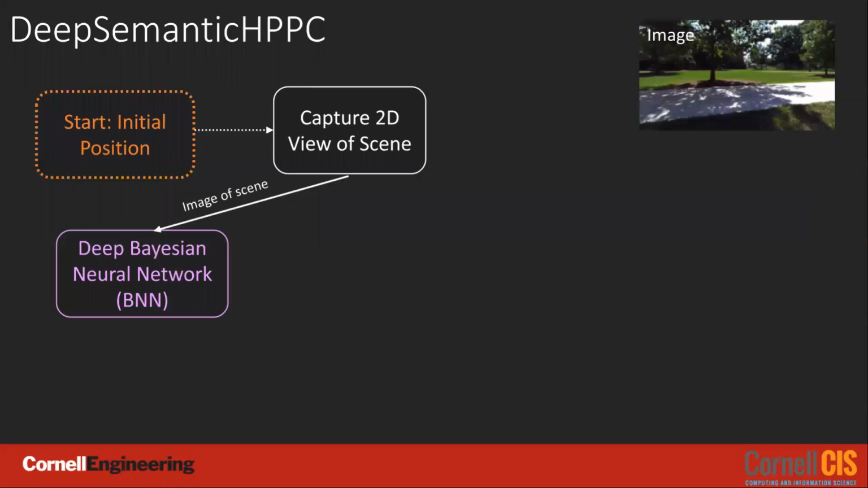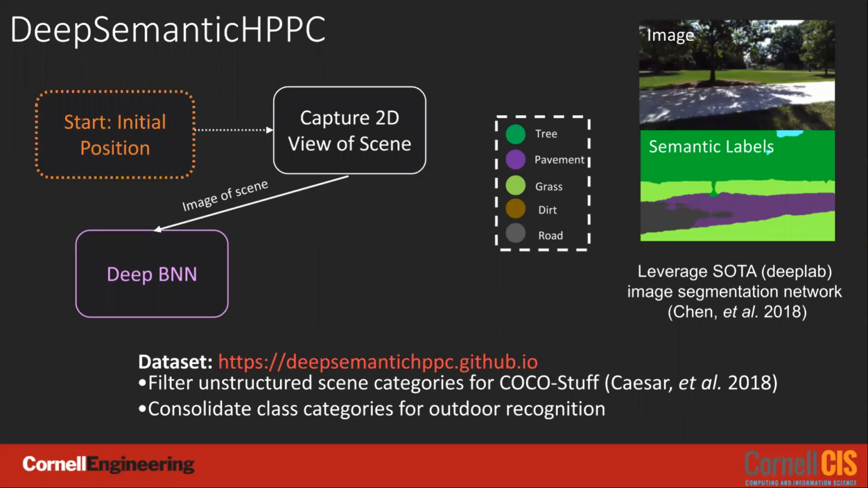To extract meaningful information out of the image measurement, we use a deep Bayesian neural network. We use a DeepLab framework, a state-of-the-art segmentation network, to extract semantic labels. To train this network, we filtered the COCO-Stuff dataset for images with labels of outdoor surface types. The data and pre-trained network can be accessed at our project page linked here in the red. You can also find the link in our paper.